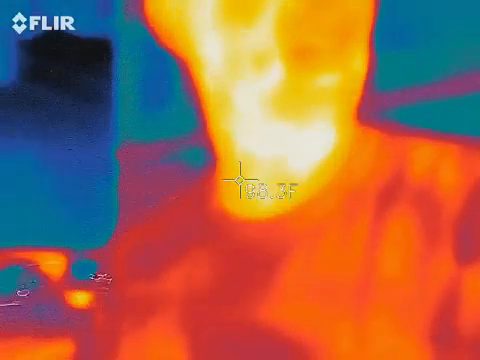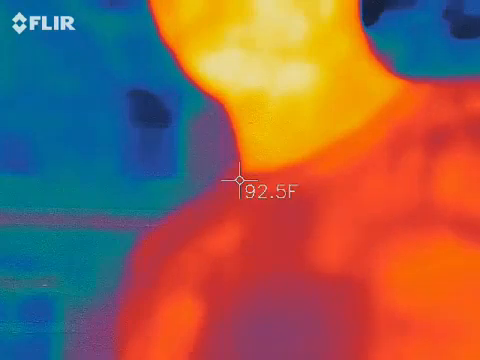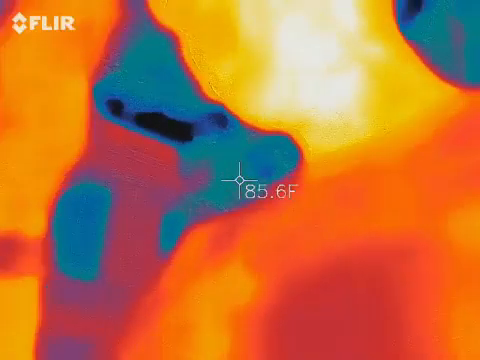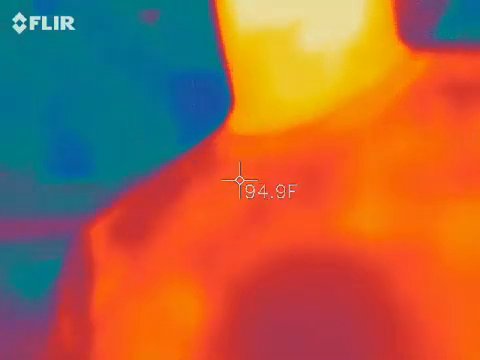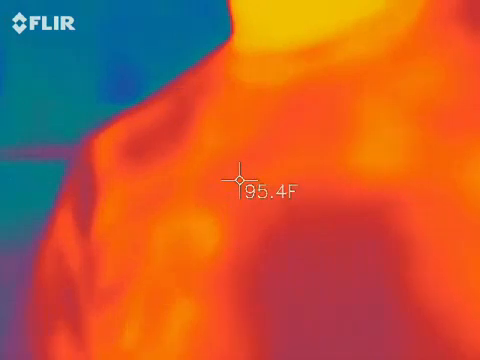Now, what we're looking for, blue and black, are our colder areas. Sorry, I don't want to become a ghost, so I keep stepping into the blue and black areas to move on their own. Okay, so is this the most effective tool that I have? No, but it's probably the coolest. I will tell you, this thing is really awesome to watch.